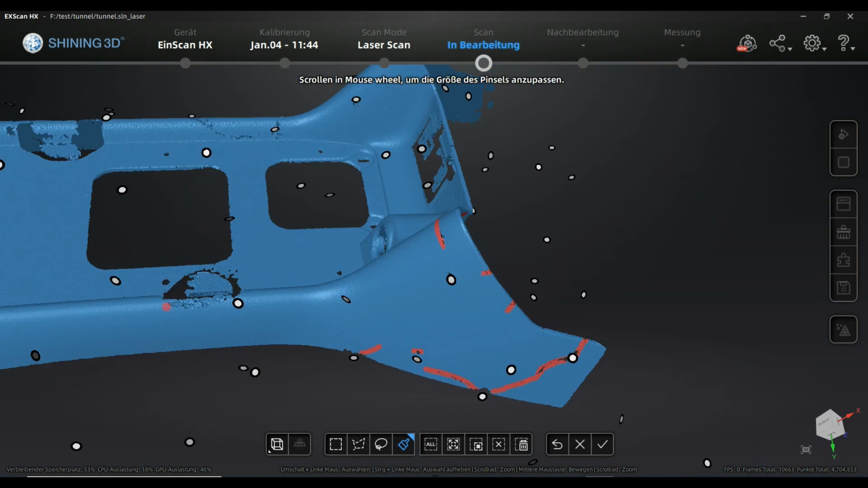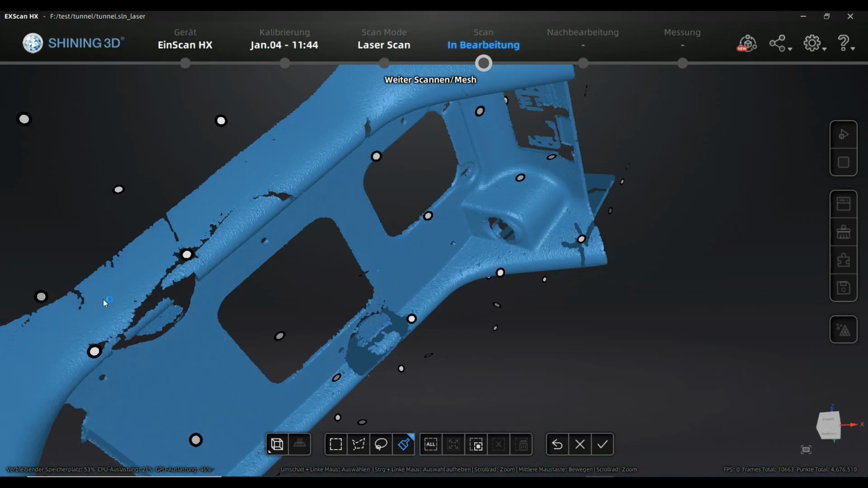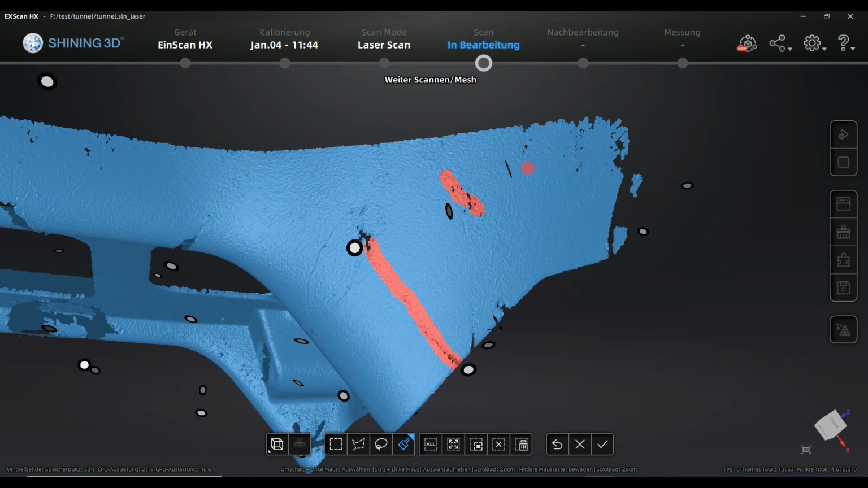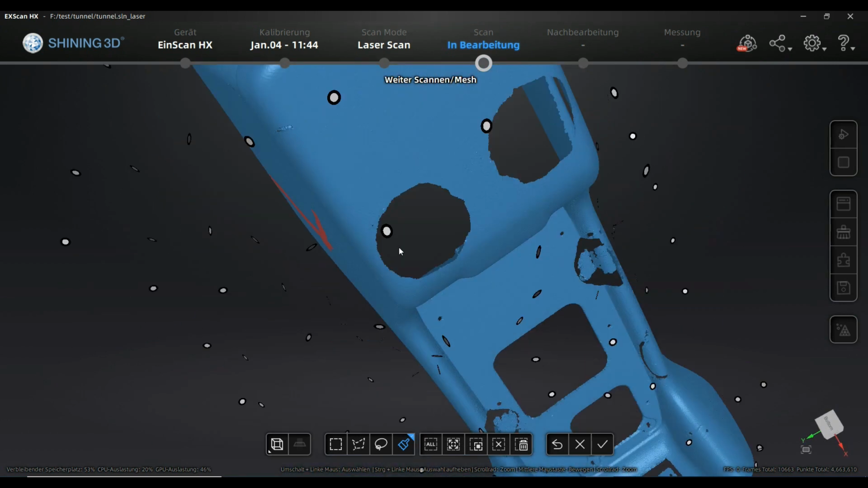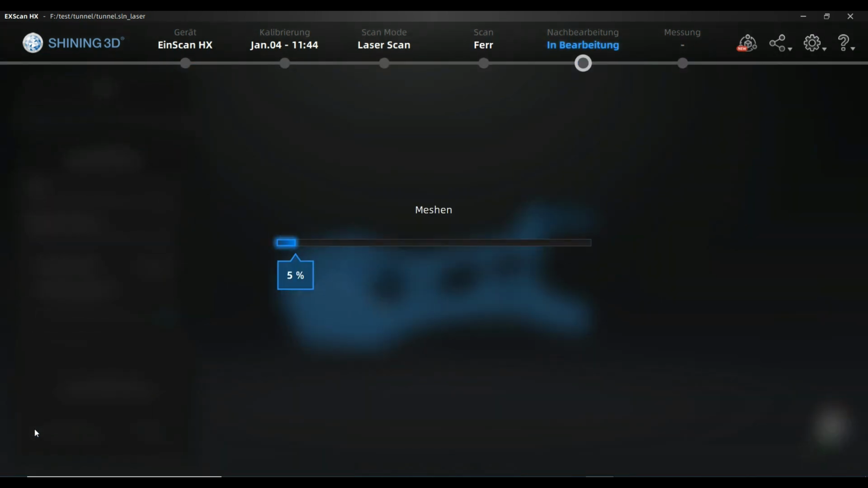And after all residuals from the mesh are cleaned, it's time to superposition both scan results and merge them to create an STL file.